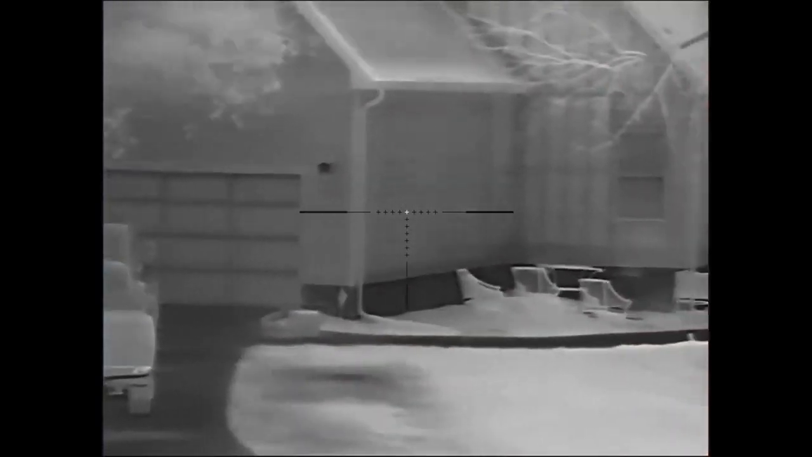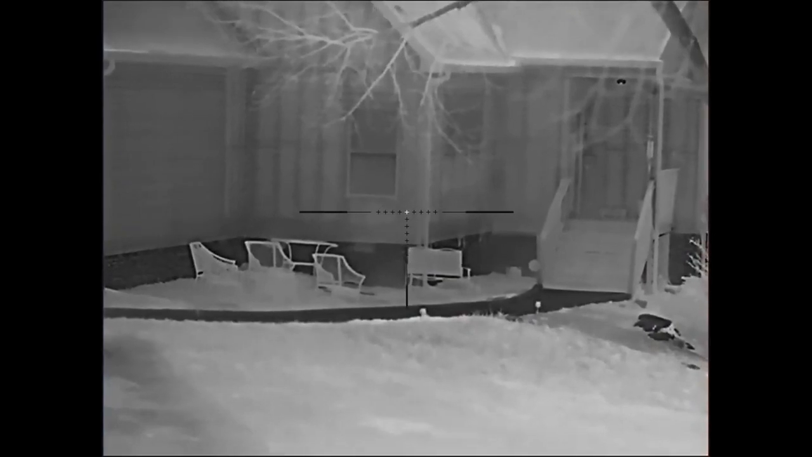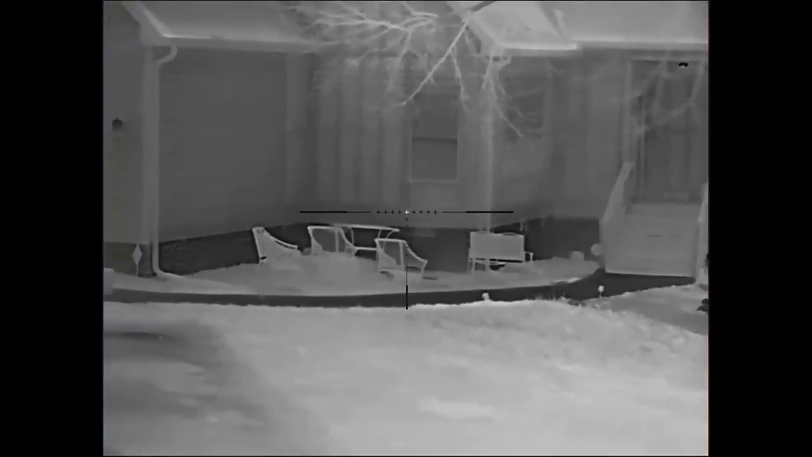And then we switch it to the white on black, and it looks like it's snowing outside. But this is a really great way to pick up the black as the heat signature. And so it just shows the magnification coming in, and it's really excellent. I could probably have adjusted the focus on it to get a little better, but you can see all the different detail. It's really easy.